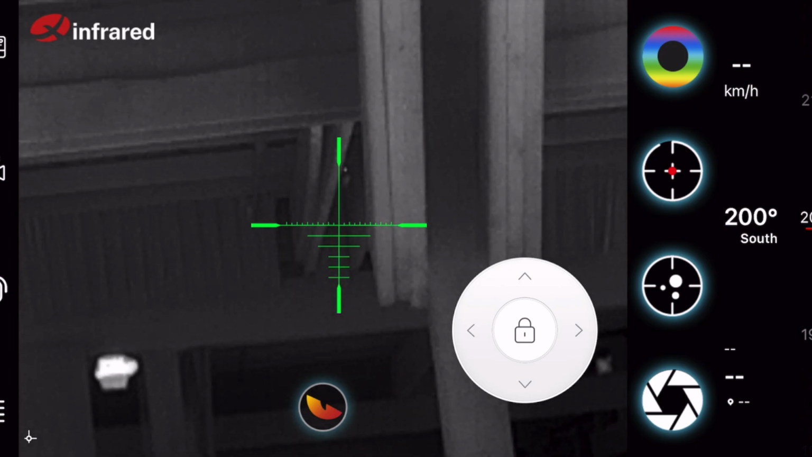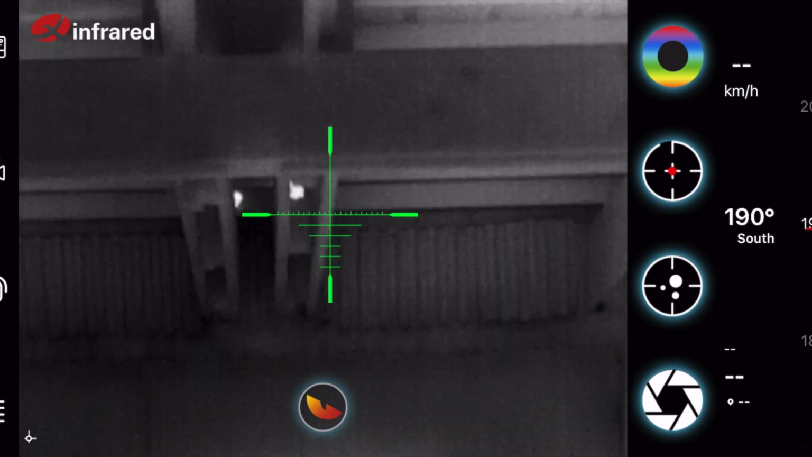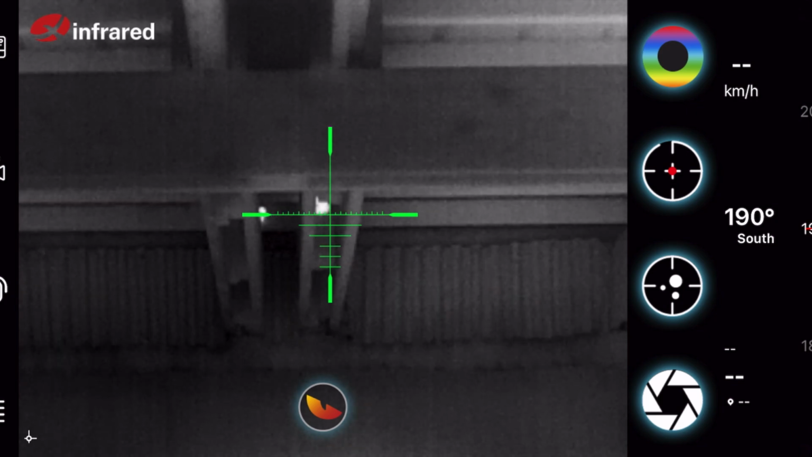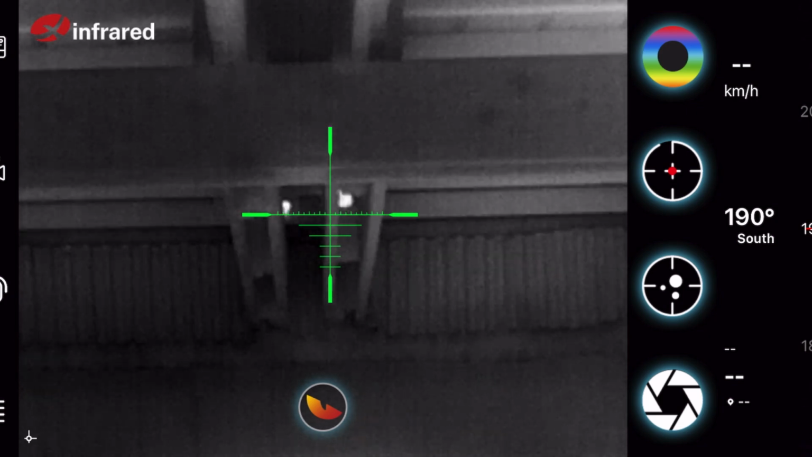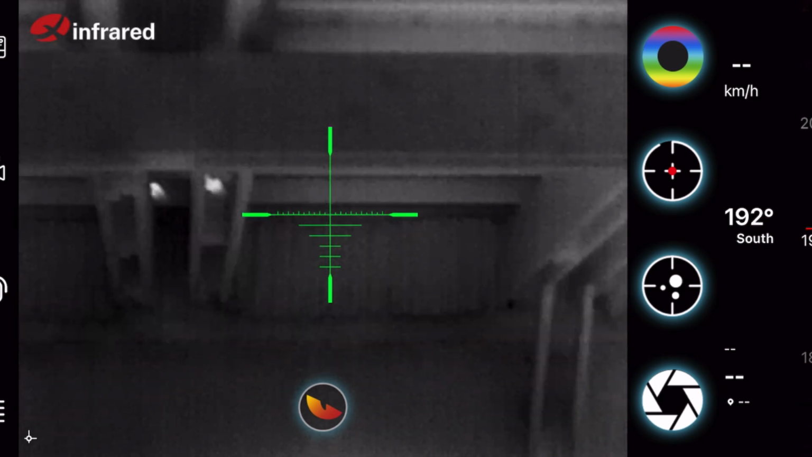In this case, John was spotting for me, and he saw the bird go down to our left about 20 or 30 yards away. This was a tough one because I wasn't sure if I should shoot left or if I should shoot right. And in the end, I guess you'll have to decide whether I made the right choice.